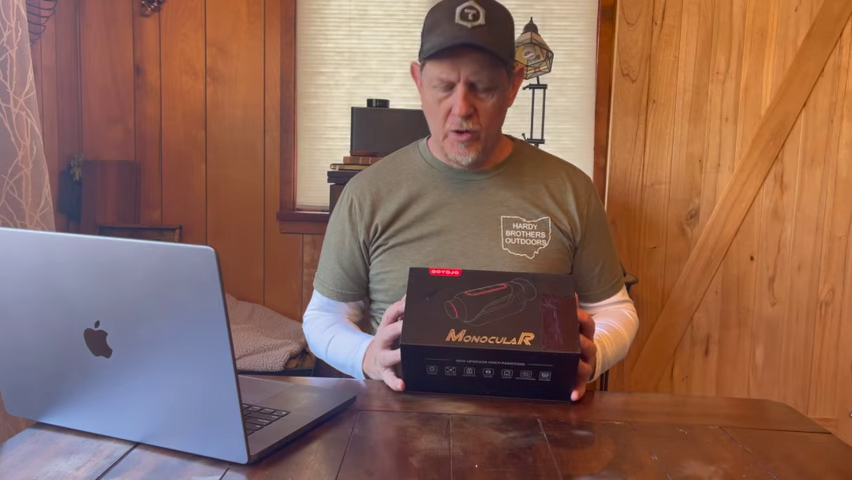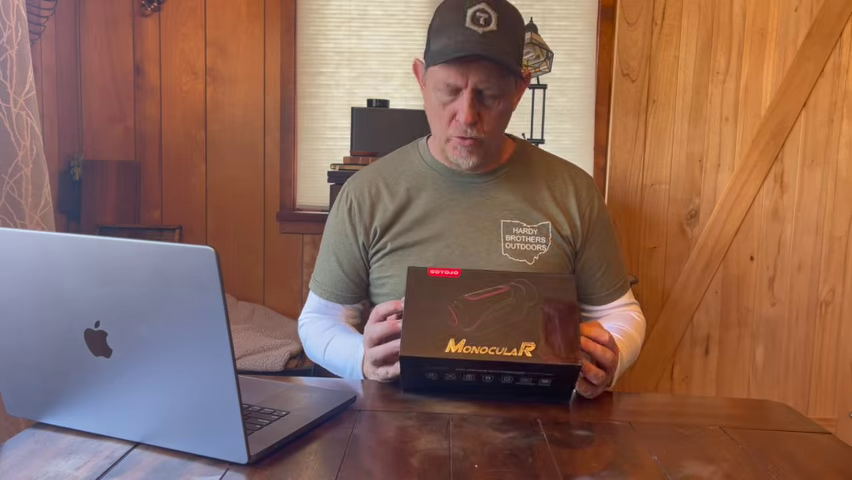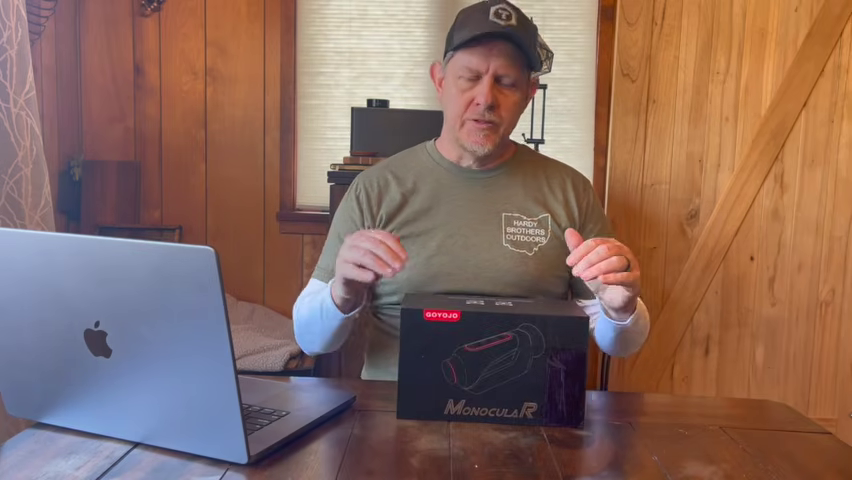So today I have a thermal imaging monocular from GOYOJO, I guess is how you'd say it, G-O-Y-O-J-O. This was sent to me free of charge to test out, based on them seeing another thermal imaging monocular video that I did about a year ago, that I think I posted here recently within the last few months.